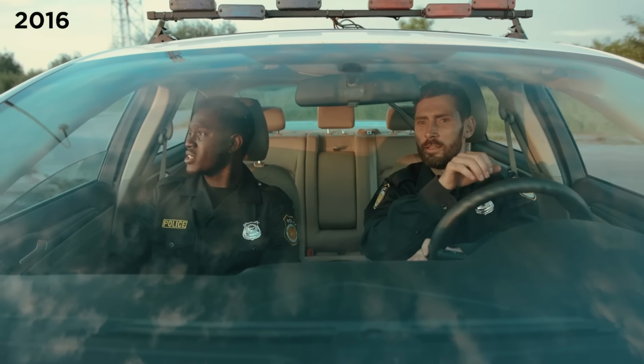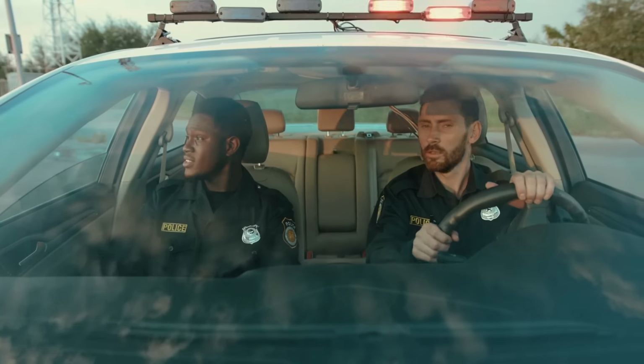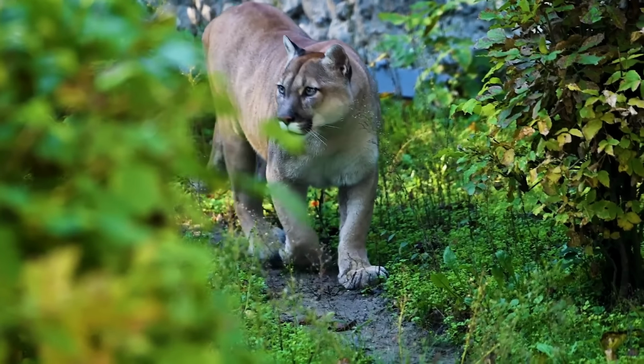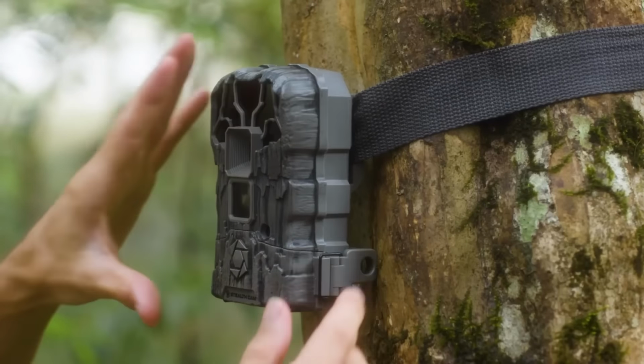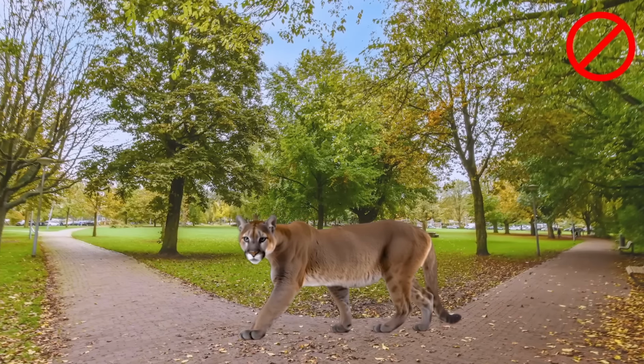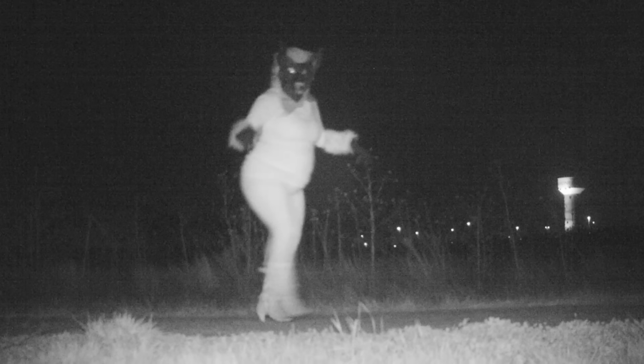In 2016, Kansas police were contacted about a potential mountain lion roaming a public park, so they set up trail cameras in the area to monitor the animal activity. But when they didn't find any mountain lions, they did find something a little weirder. Either some local troublemakers decided to put on a little show for the trail cameras, or these cameras intruded on a furry midnight meetup. I don't want to think what happened after this picture was taken.